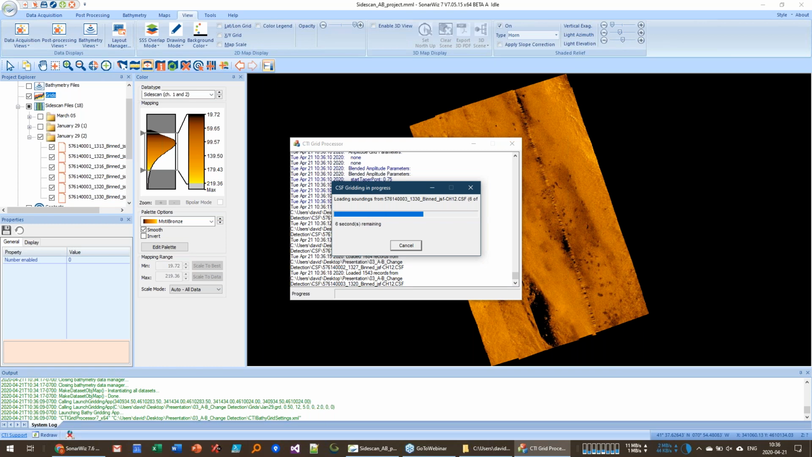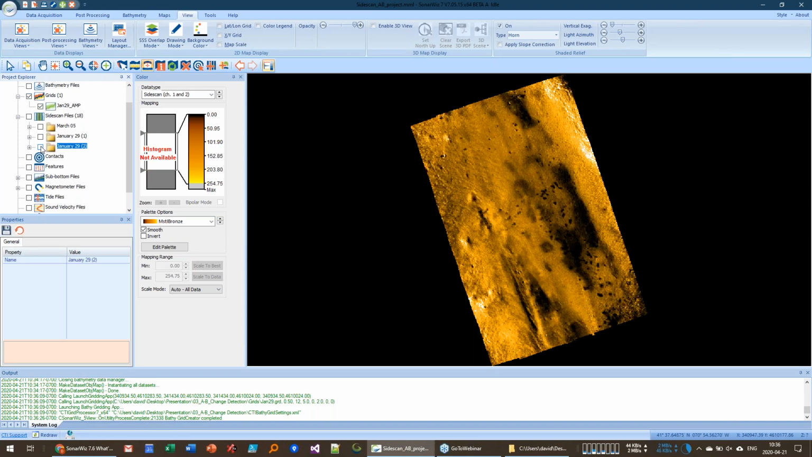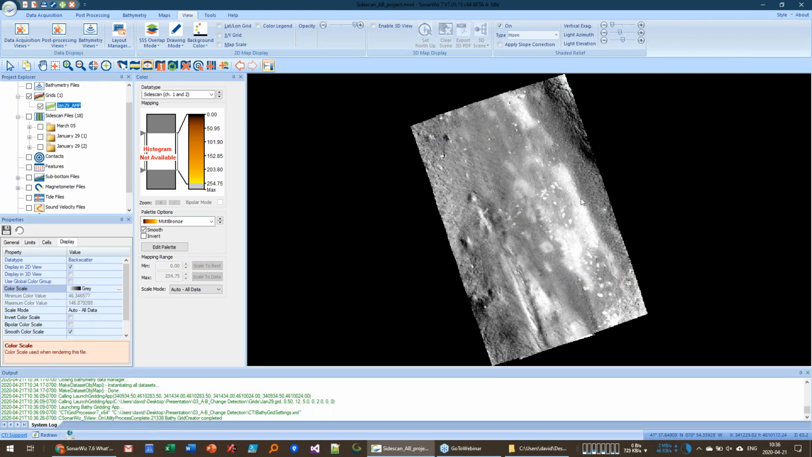And the gridder is designed to have some smarts in it about how it creates these grids that are sometimes better than what we can do with simple image processing techniques. So if we turn off the raw side scan data, now we've got our image here. It's not a color scheme that I like very much, but we'll switch it to grayscale. So there is the side scan image that I just created.